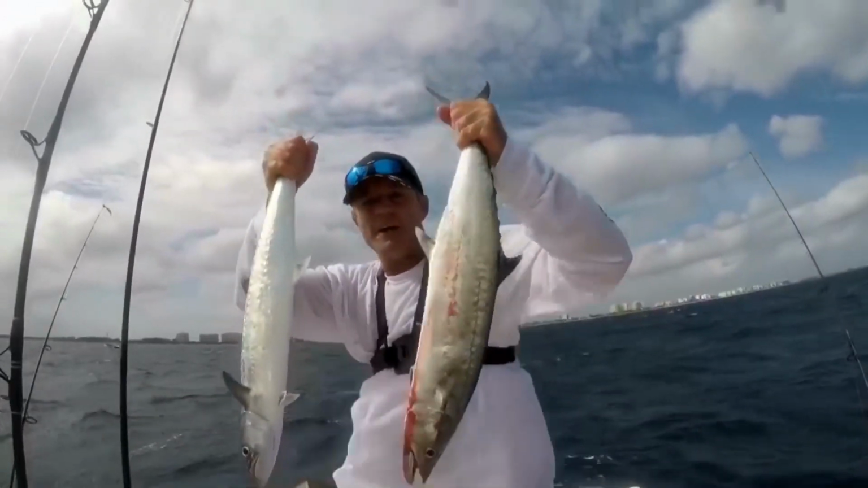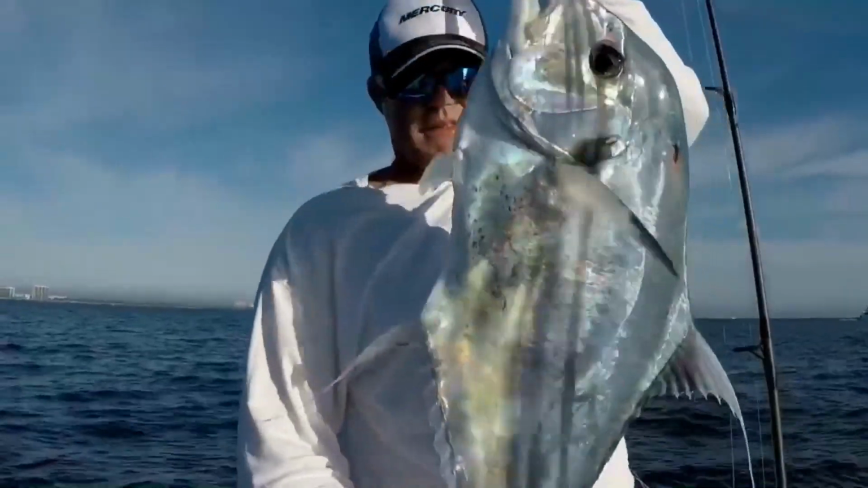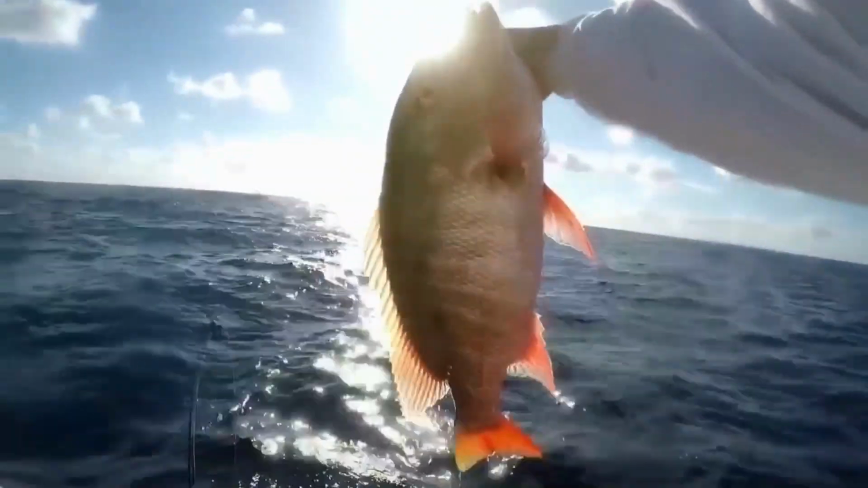Dolphin in the boat. Woo! Double-headed solo kingfish trip right there. Let's do this. That's mutton snapper right there, baby.